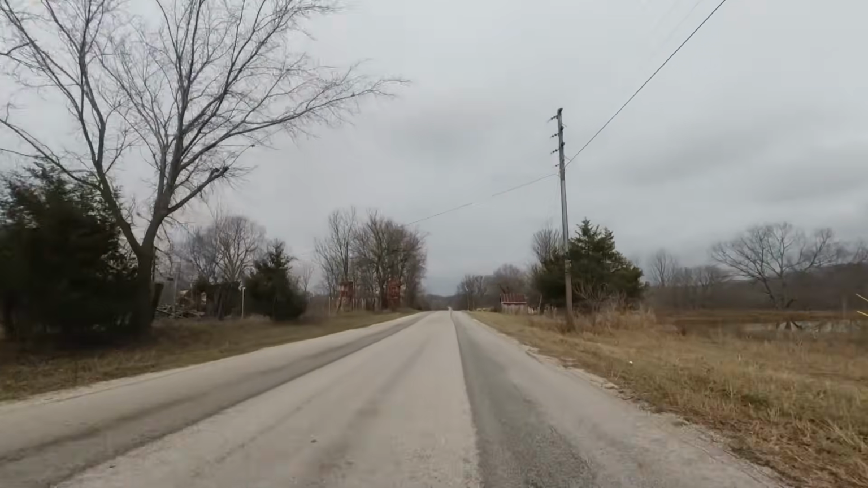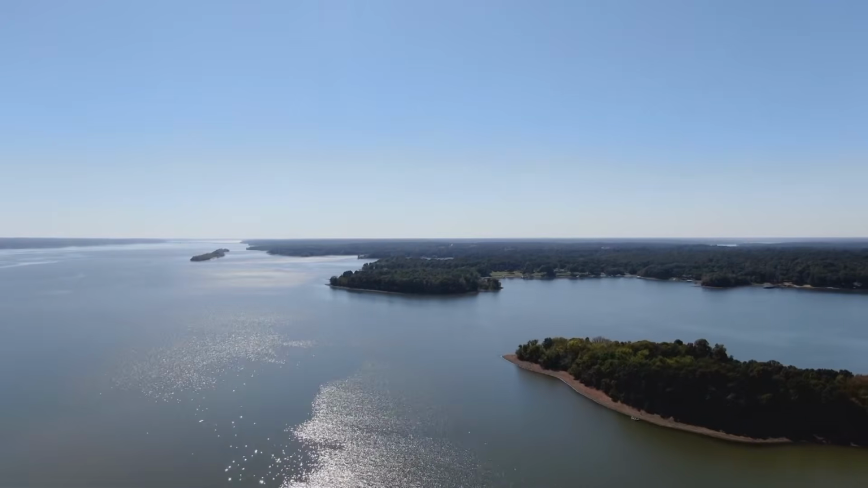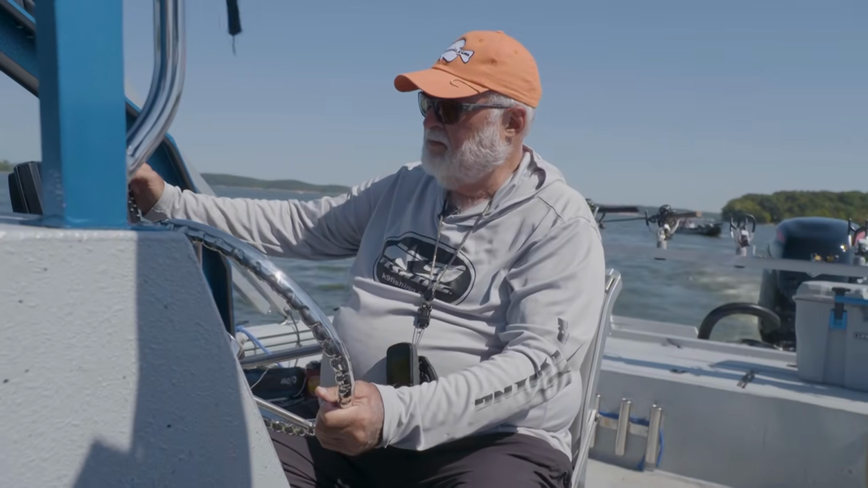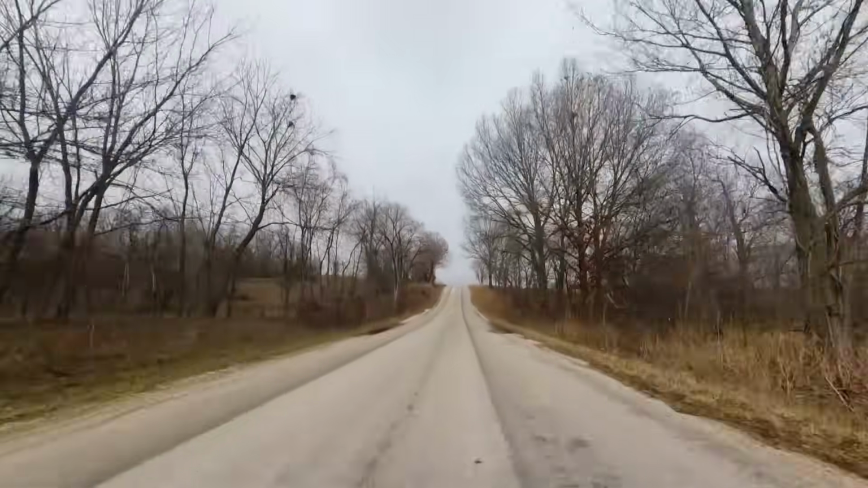Here we are, guys, Kentucky Lake. This lake has been world famous for crappie since before my time. We are going out tomorrow with Doug Wynn of Crappie Gills and More. We're going to pull some crankbaits right here on Kentucky Lake. I'm excited about it, guys.